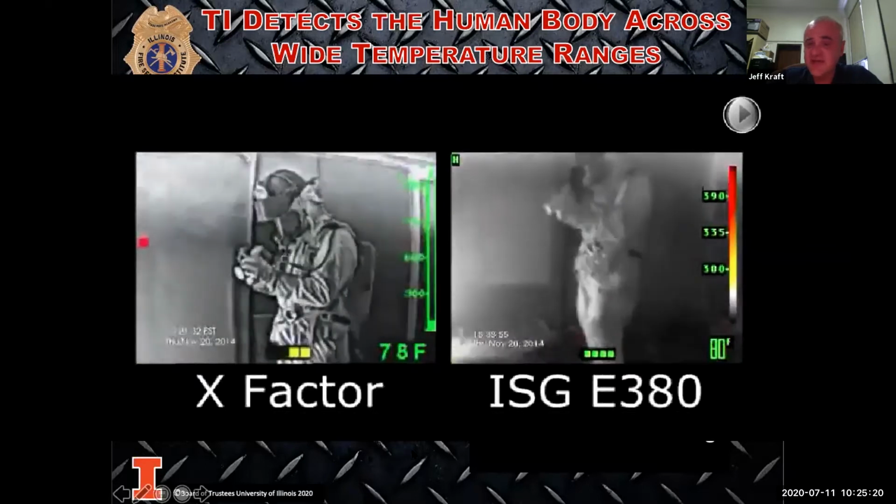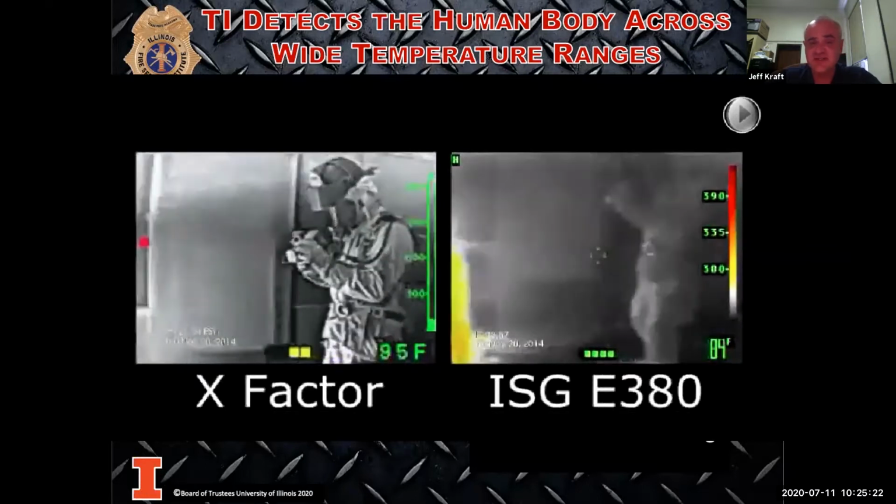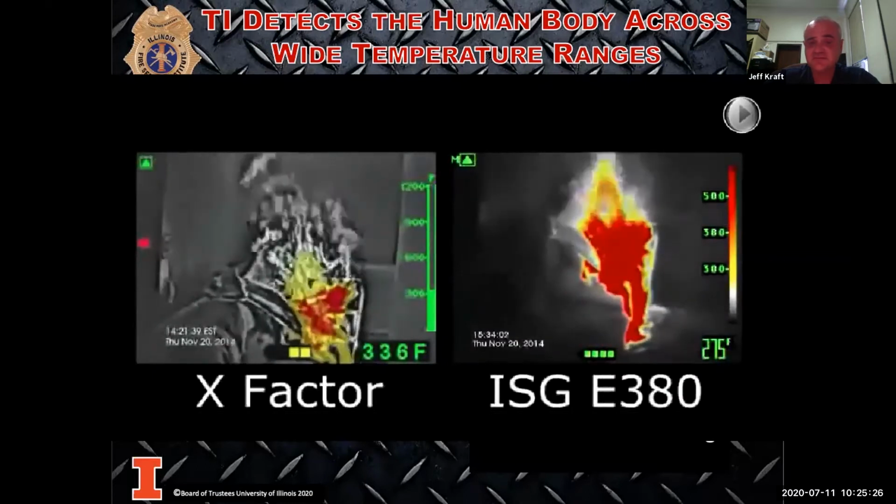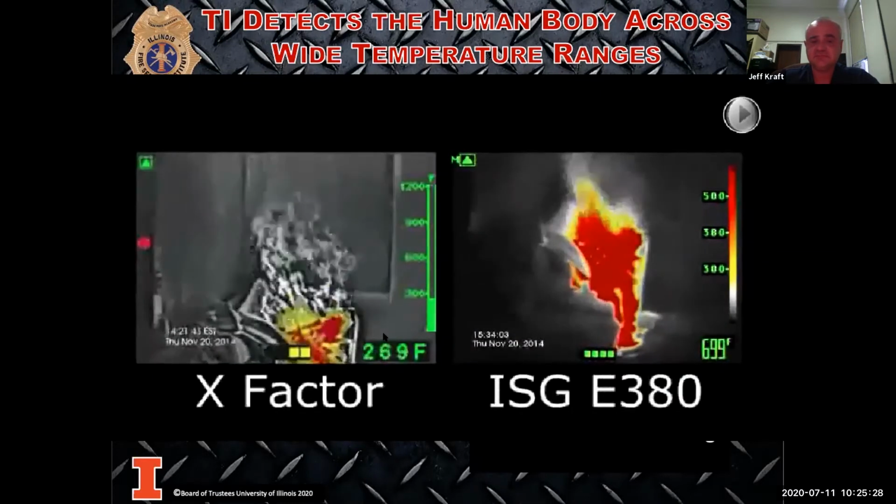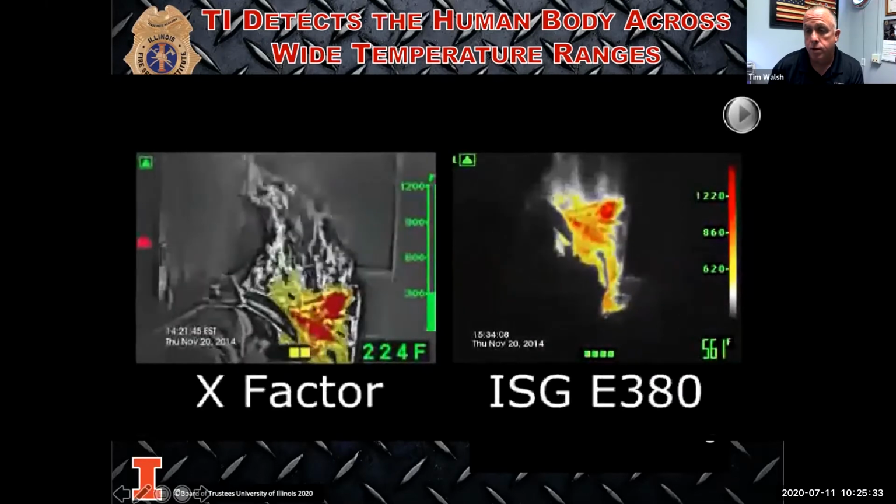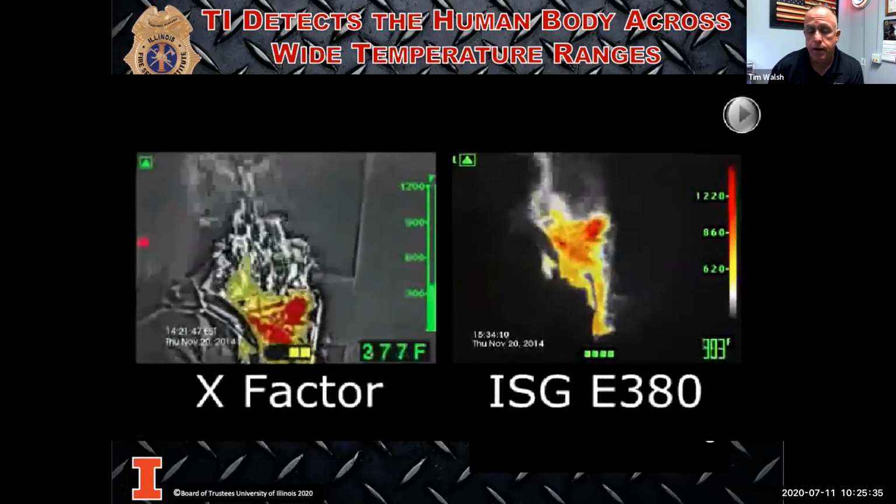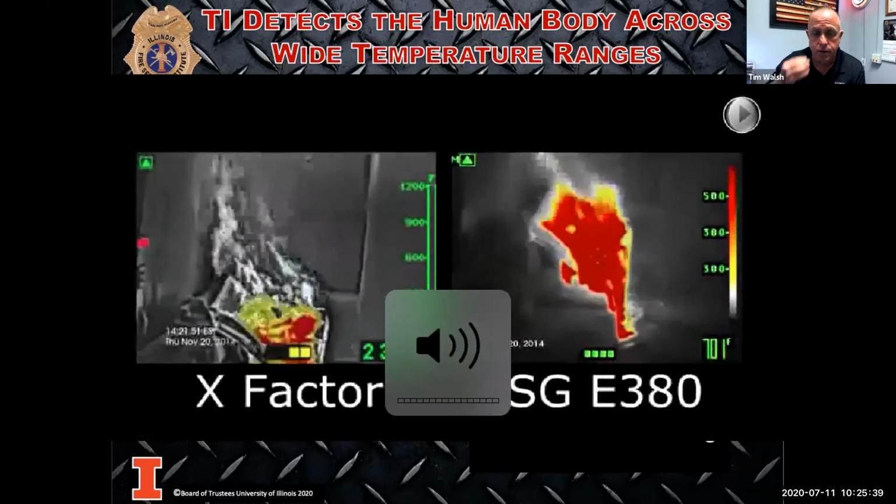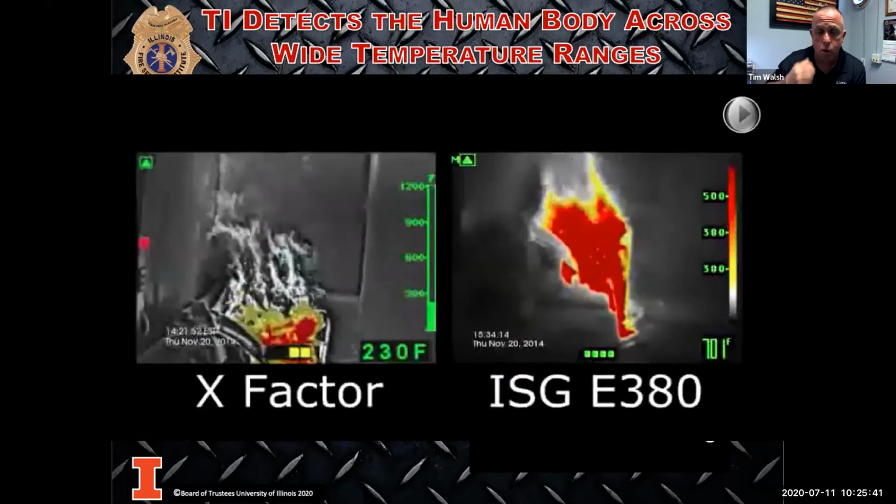The difference in how the firefighter looks in that area, one's a little bit cleaner and crisper. Both, I can still see the firefighter though. So there's cameras out there now that range anywhere from $300, like the Seeks, which we use down here, all the way up to $7,000 or $8,000, depending on the bells and whistles and recordability.